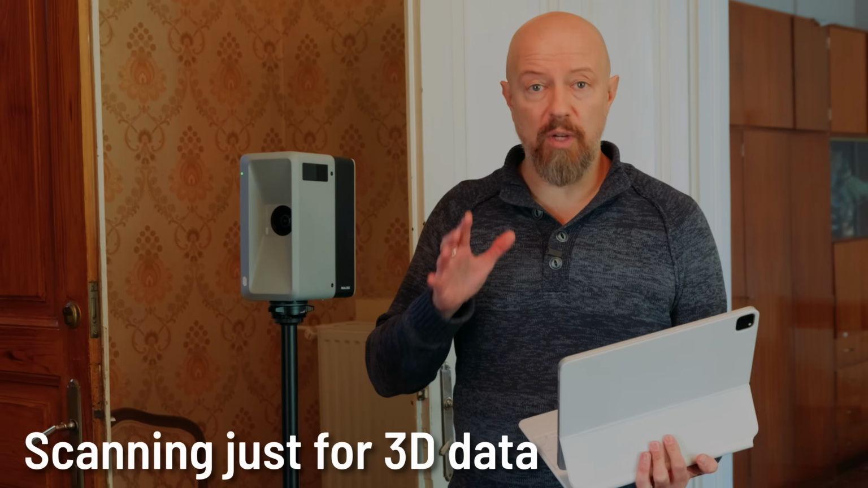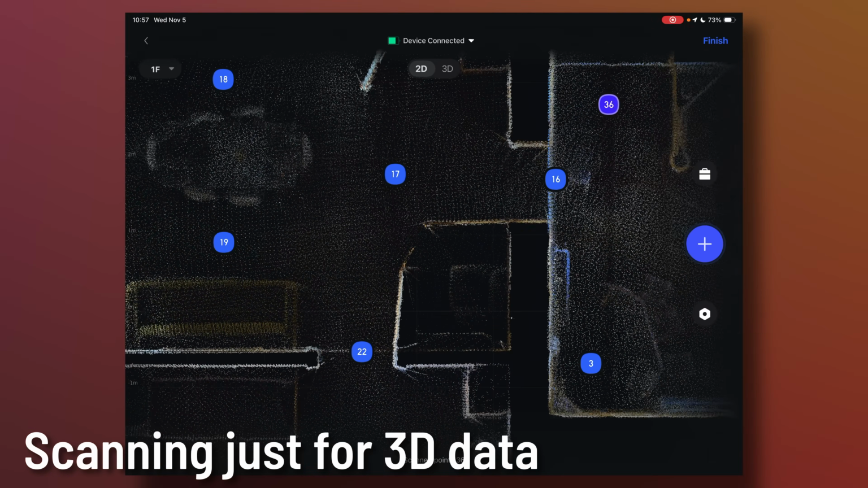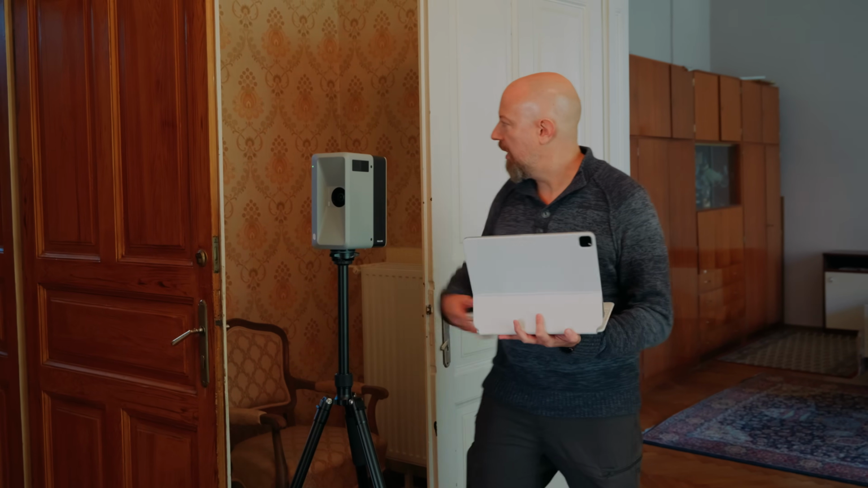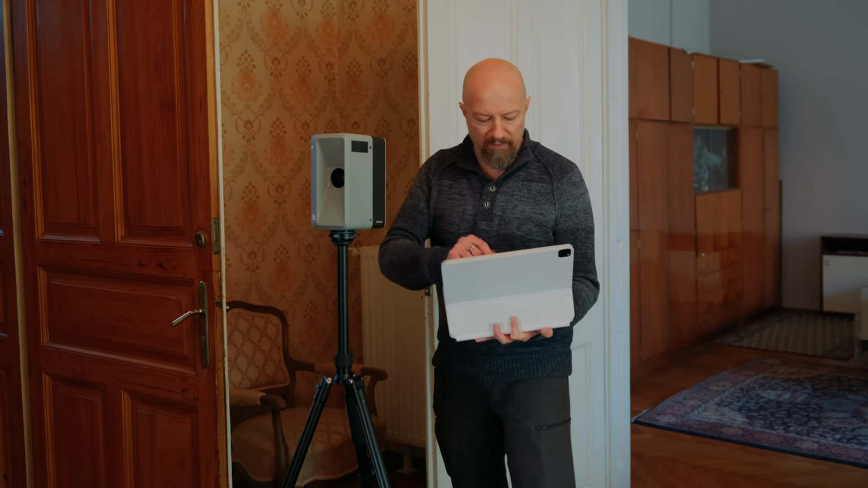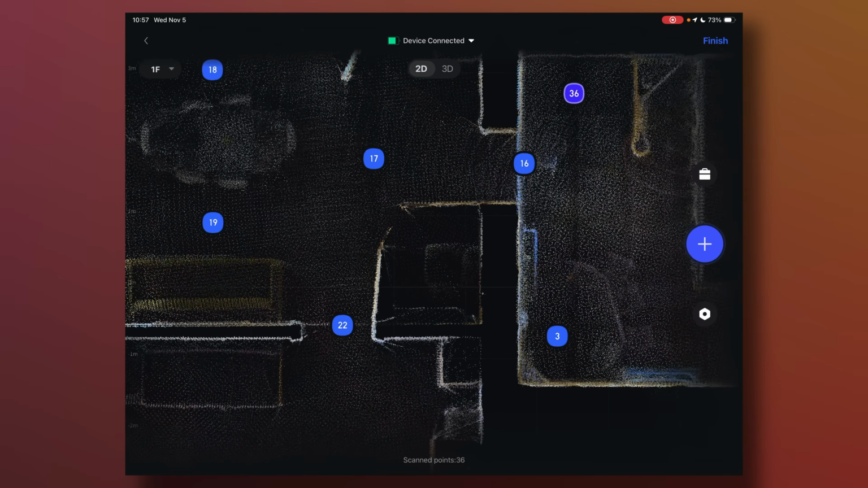In reviewing the scans that I've got so far, I noticed that there's a bit of a dark corner in here, and that's because I had the camera, let's say here and probably over here, but these doors were open because we want the doors to be open, but that means that this corner is a bit of a dark space. If you look at the 3D data, you can see there's just not a lot of information there.